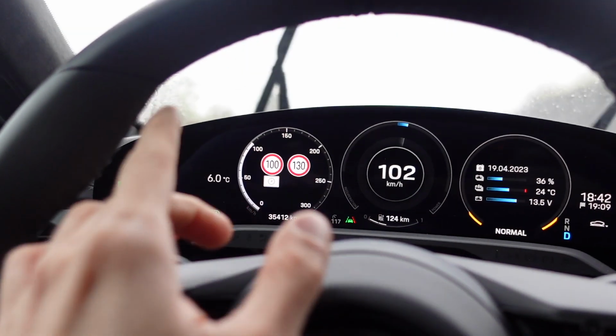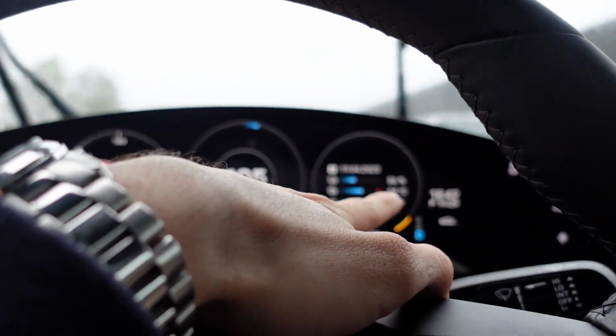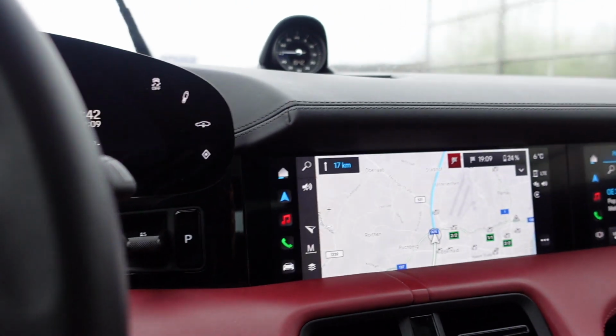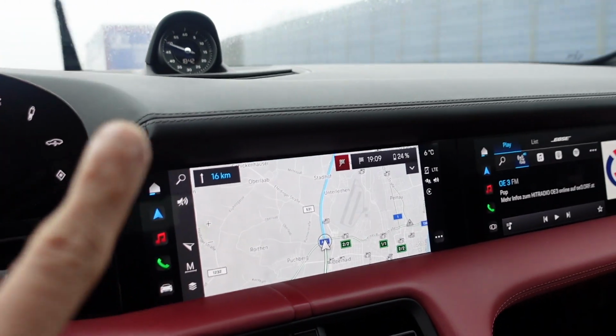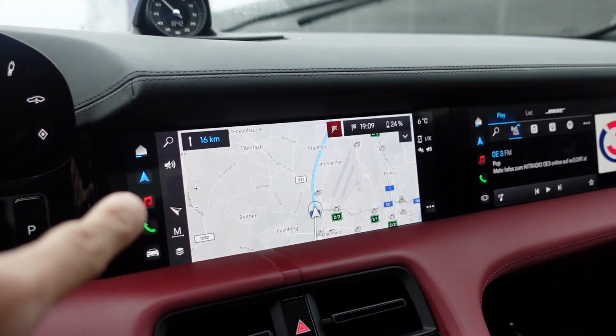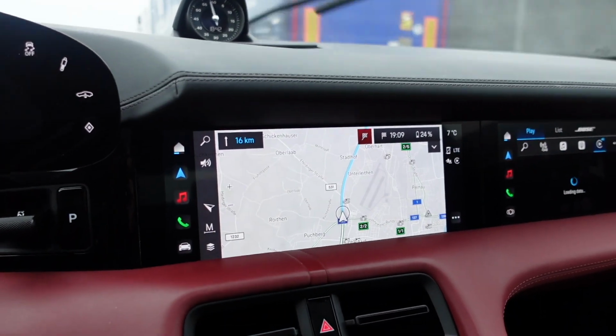Because there are only 6 degrees outside, the battery temperature went down to 24 degrees again, and to complement that I decided to introduce the PCM and put the next charging location in that so the battery can precondition.